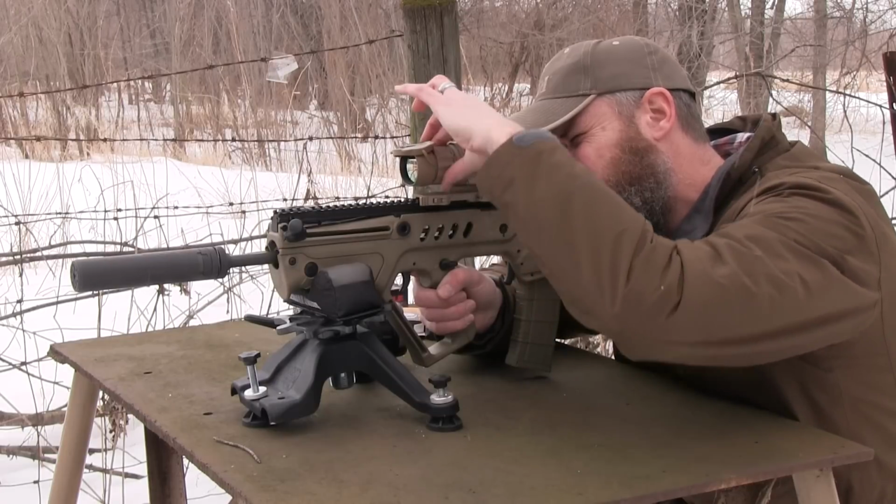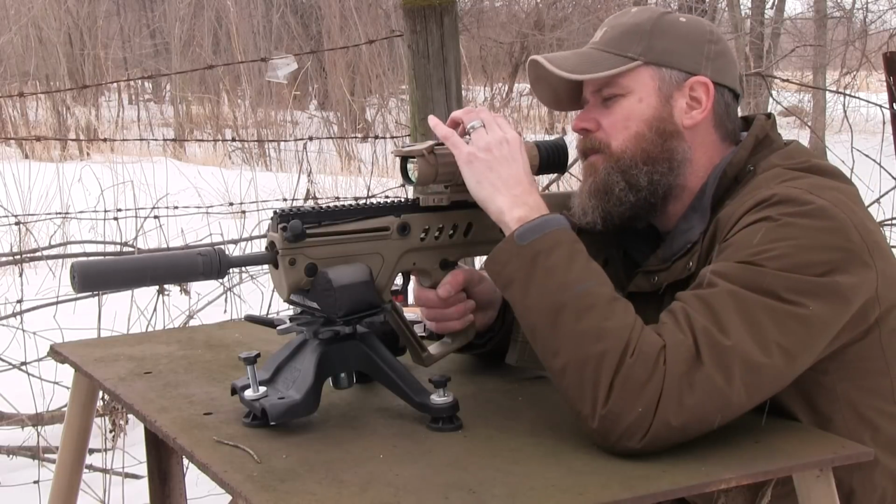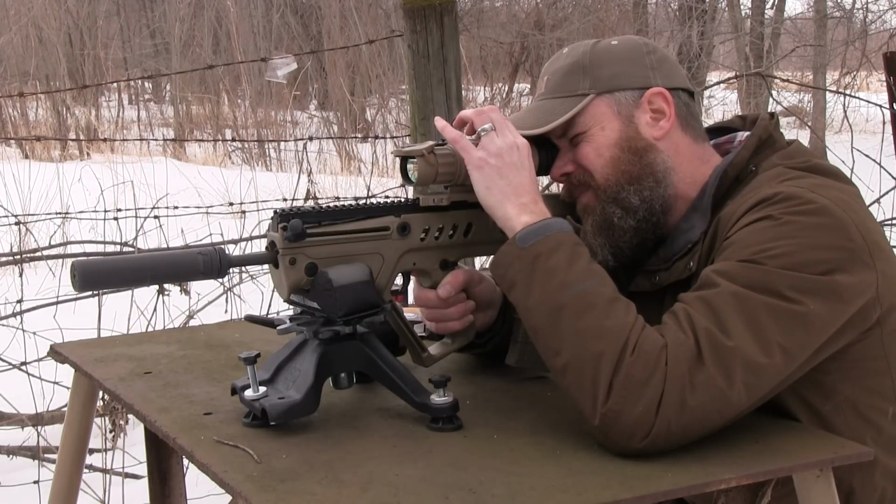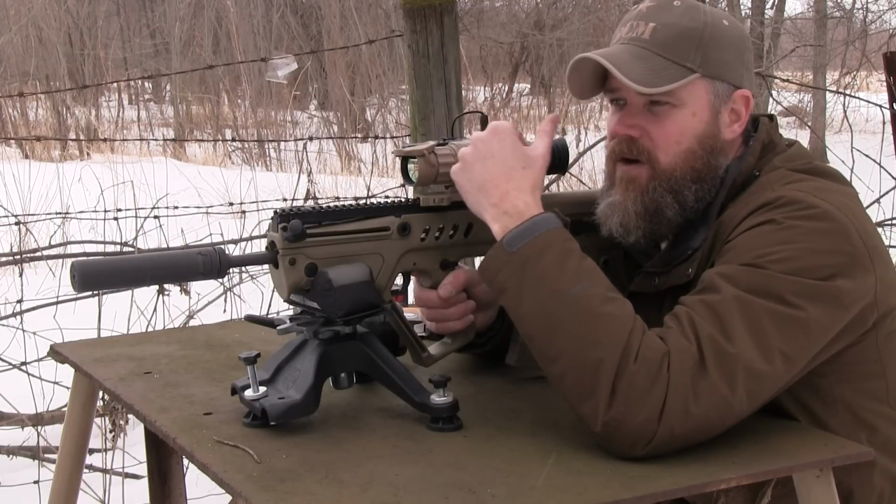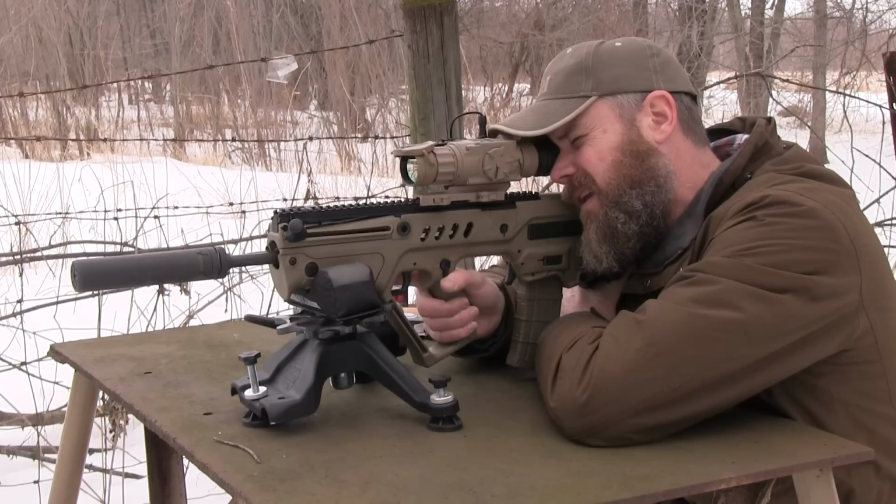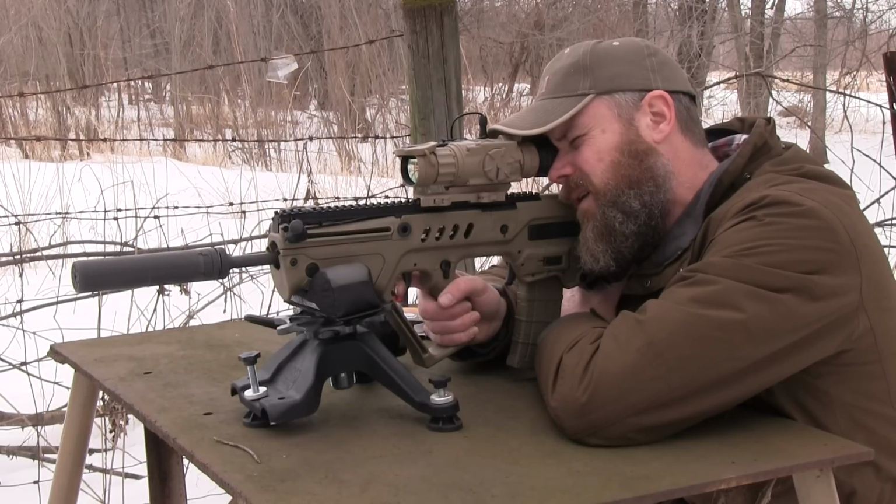Now, this ring on the end allows me to focus the sight. I haven't cranked out to infinity. Back off the magnification here just a little bit. All right, so what I'm going to do is I'm just going to quarter the target, since now I can't see the ink. At 25 yards, I could see it. At 50, I'm not seeing it. And let's see if I can hit the man size somewhere in the center here. I don't have a very precise aiming point, so the group size isn't going to be all that impressive.